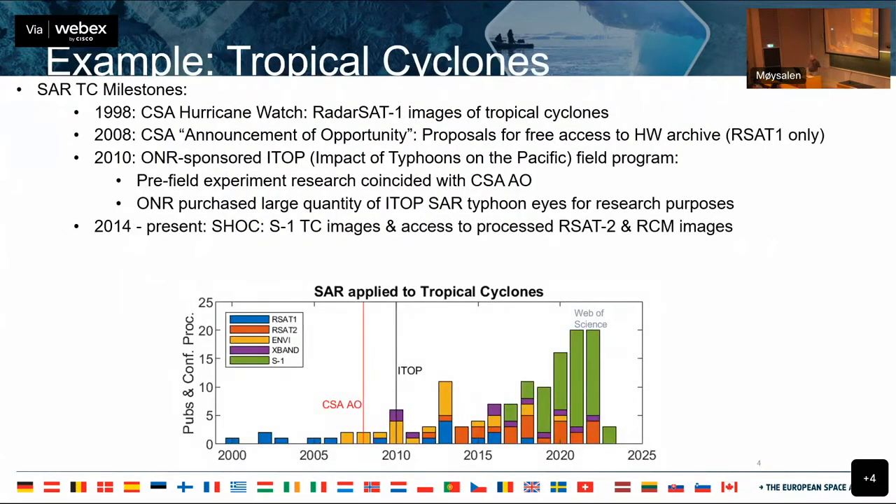So what I did was I searched the database for published papers and conference proceedings with keywords. It was either tropical cyclones or typhoons or hurricanes, and then RadarSat and RadarSat-2, et cetera, going through the different SARs that have been out there. And there were several milestones of tropical cyclone research with SAR. And the first is the Canadian Space Agency started this Hurricane Watch program where they collected all the possible RadarSat-1 images of tropical cyclones. But those data were held in Canada and they weren't widely shared. They were barely shared at all.